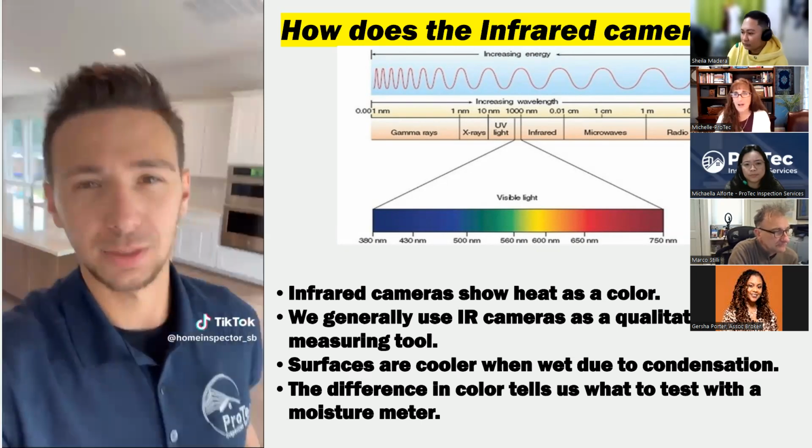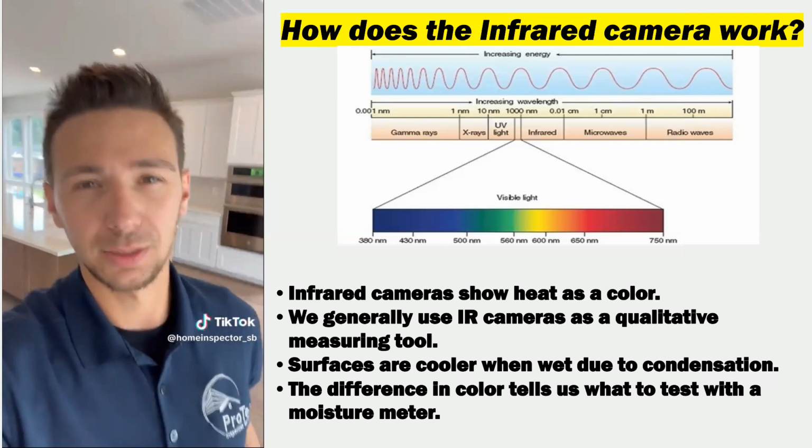Okay, so some things that are really important about that video. I hope you saw how sensitive the camera is, that he placed his hand on the wall for like 5 seconds, and the infrared camera was able to sense that that's where his hand was. When we first got our infrared camera, Rob would send our kids and they would run through the house, and it was his job to find out where they stepped based on their little footprints on the carpet. And that was like a game they would play.